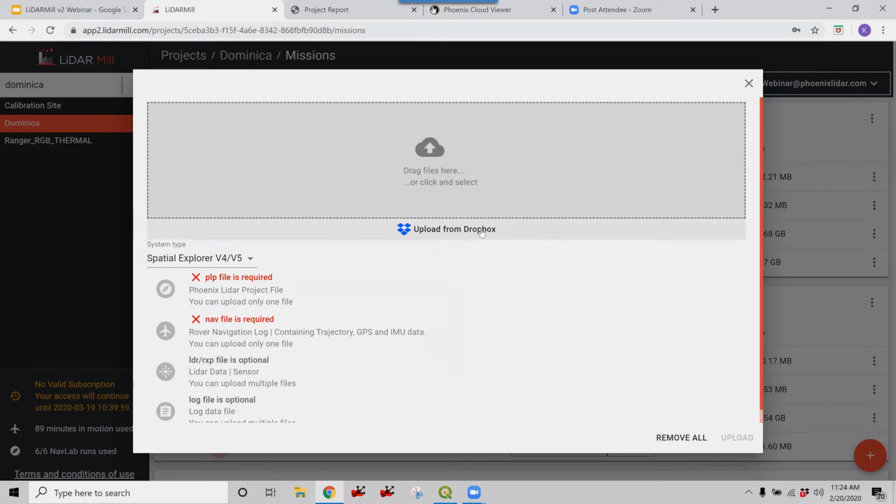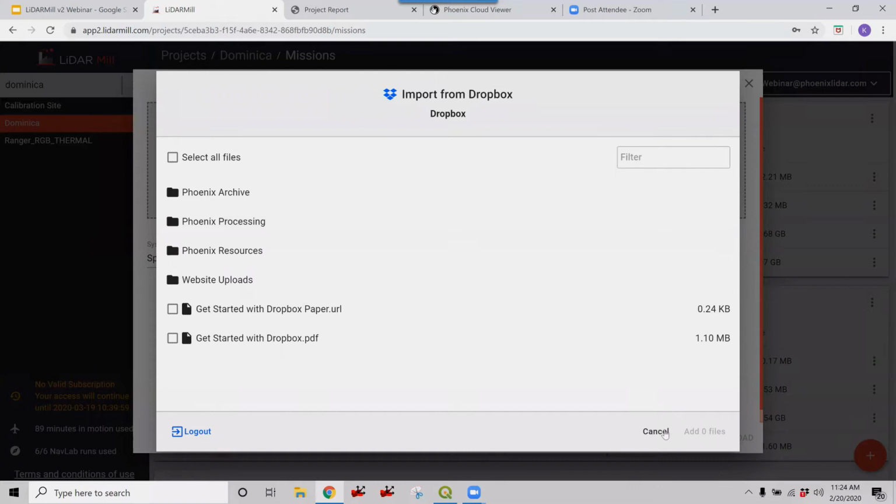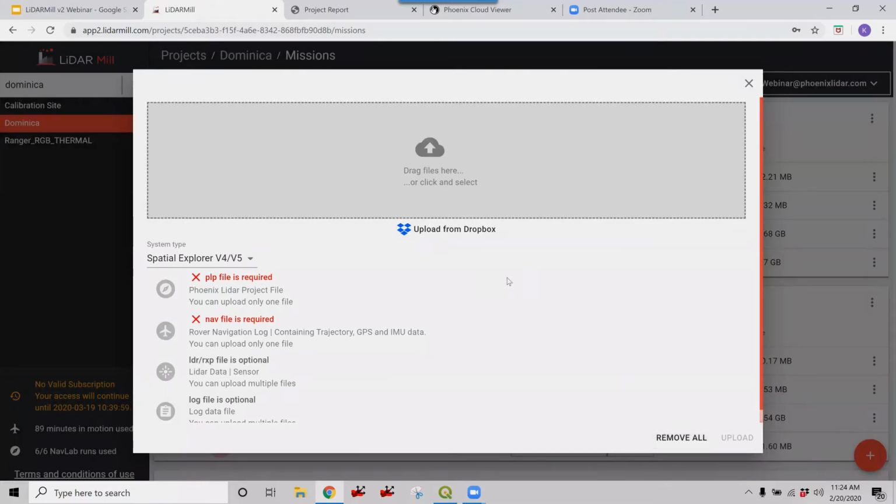And it's as easy as clicking on that button and navigating to your files. Or you can drag and drop files in. Also, LiDARMill version 2 works with any version of Spatial Explorer or any rover version that you have, version 3 or 4 and 5, which are the latest.